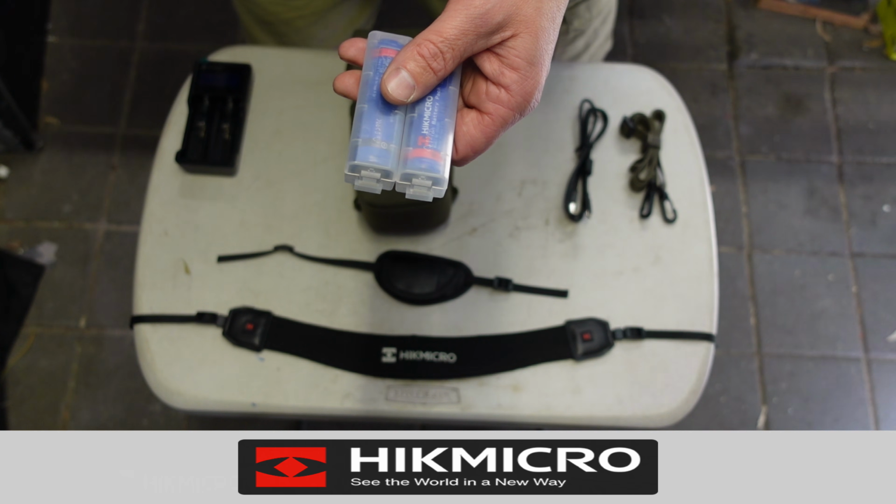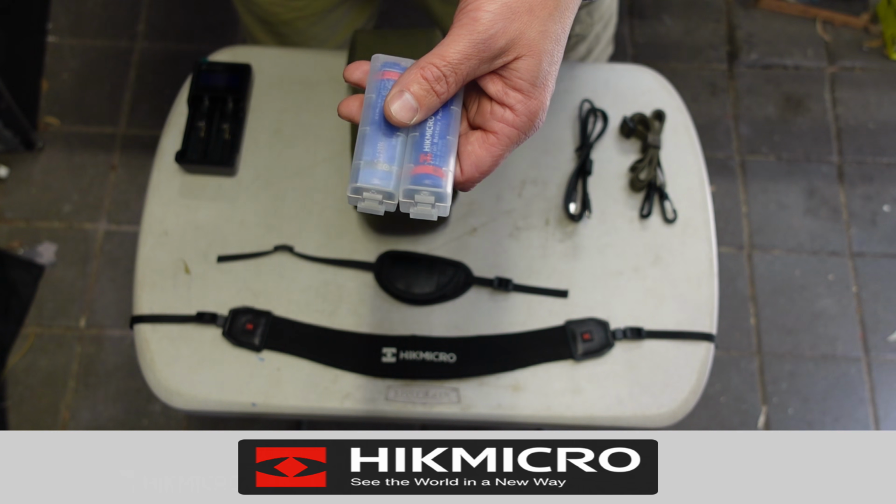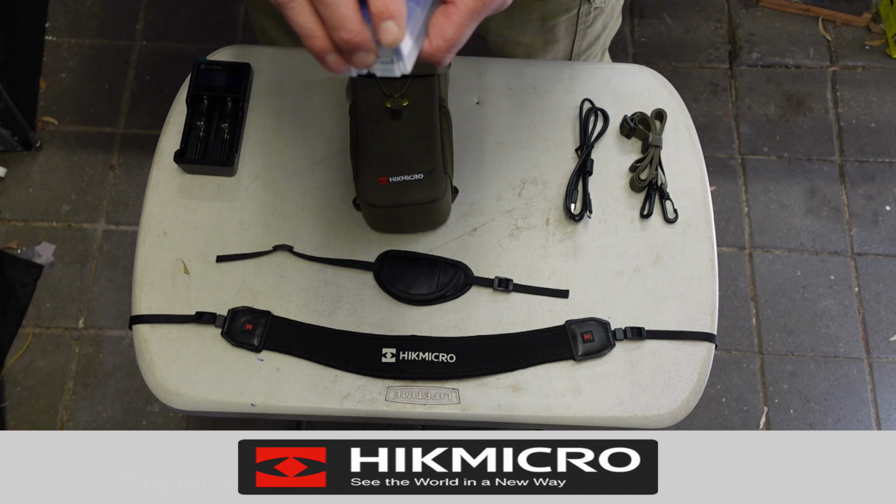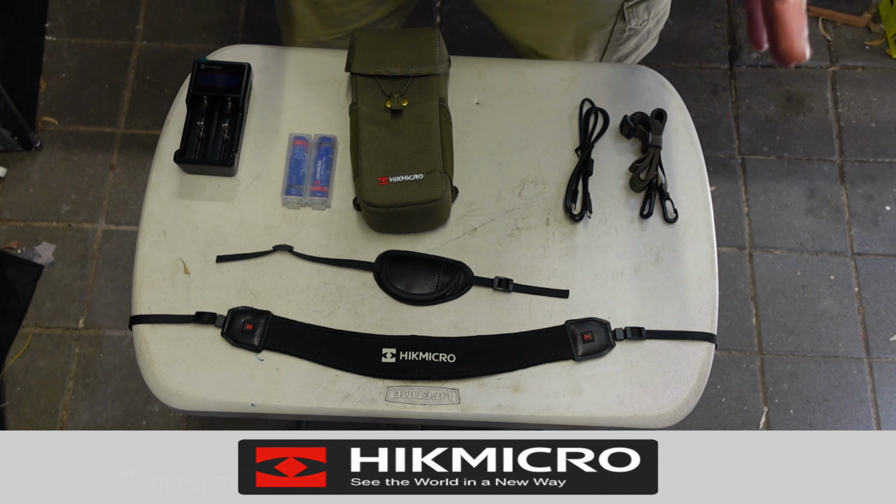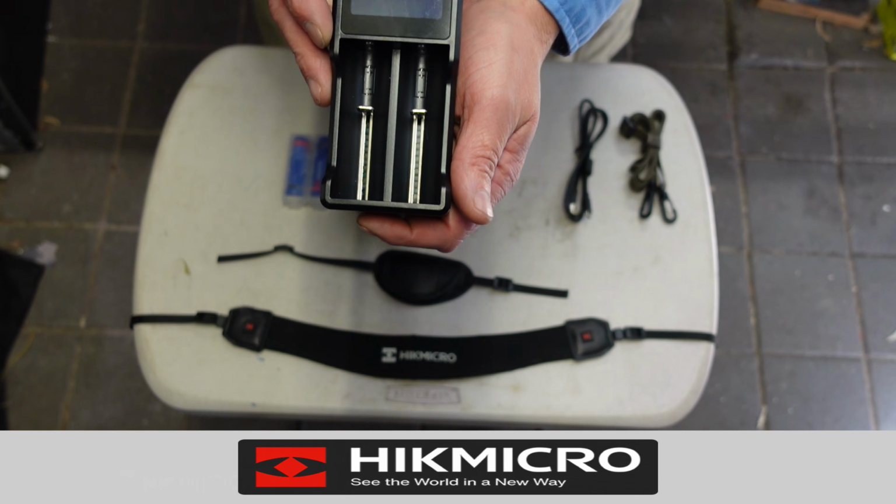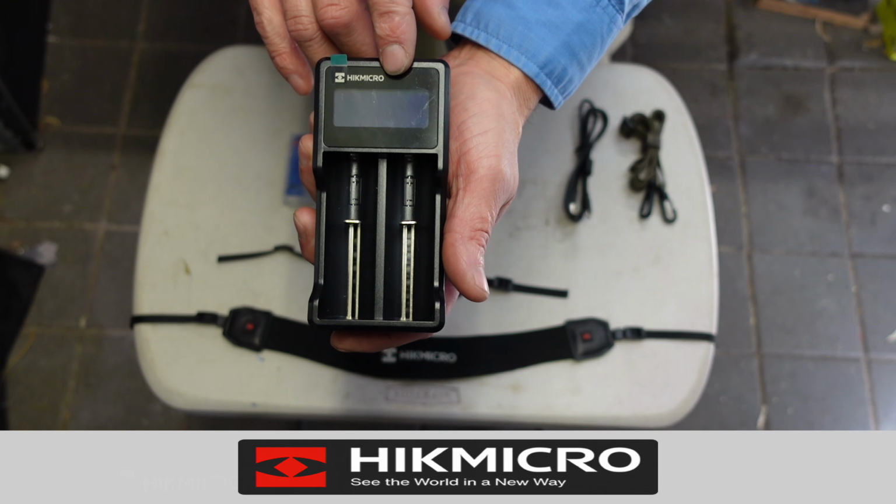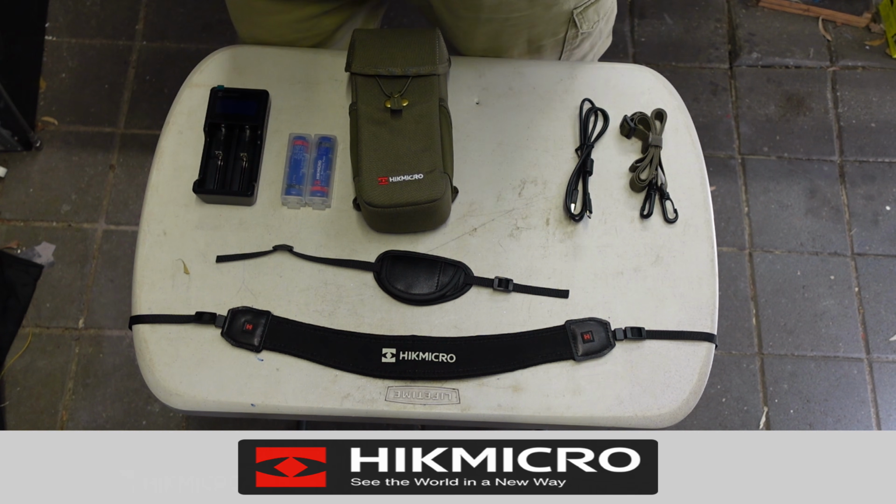When you pick the scope back up to look at an object or to view an animal, it will automatically turn the scope back on, almost instantaneously. This saves the battery quite substantially. Then you also get your battery charger with a nice LCD screen. And finally, there's a normal microfiber cloth that you get with pretty much every optic.